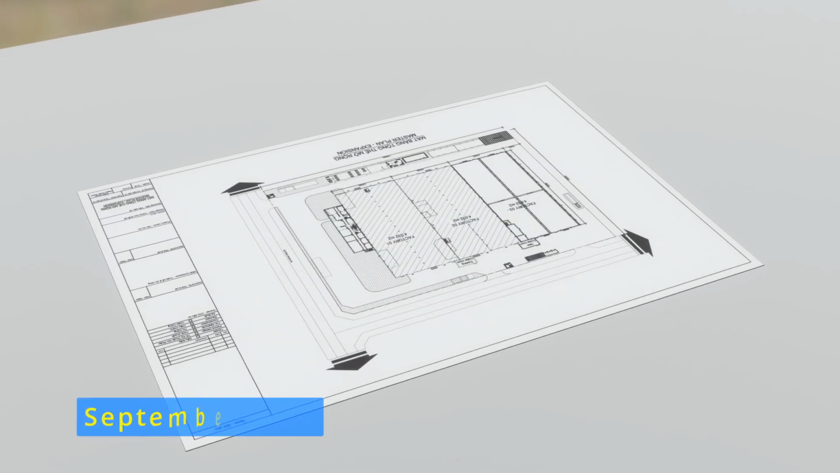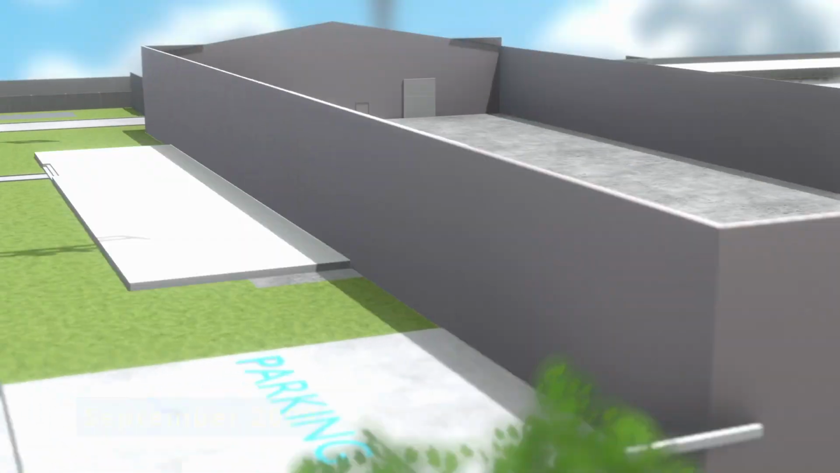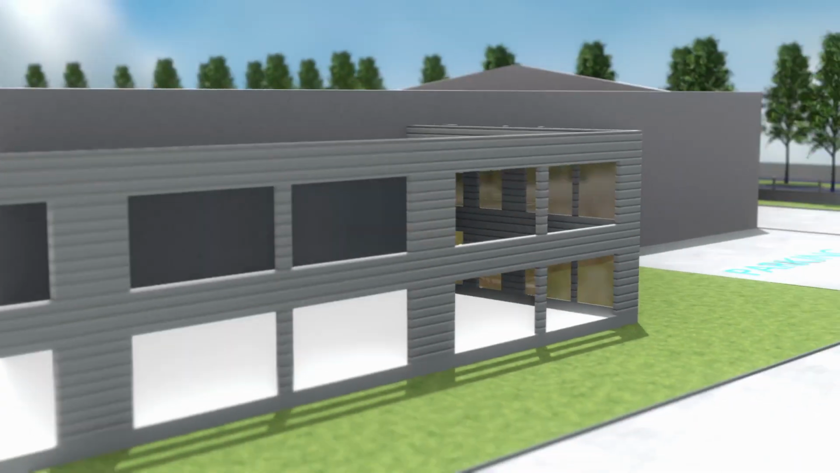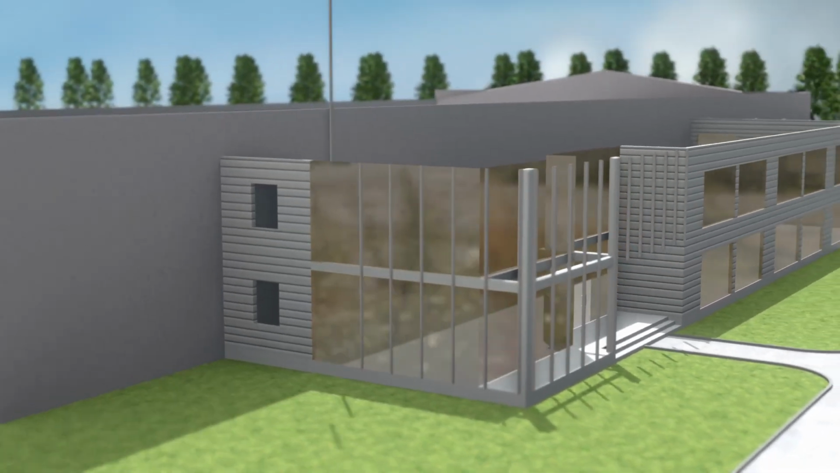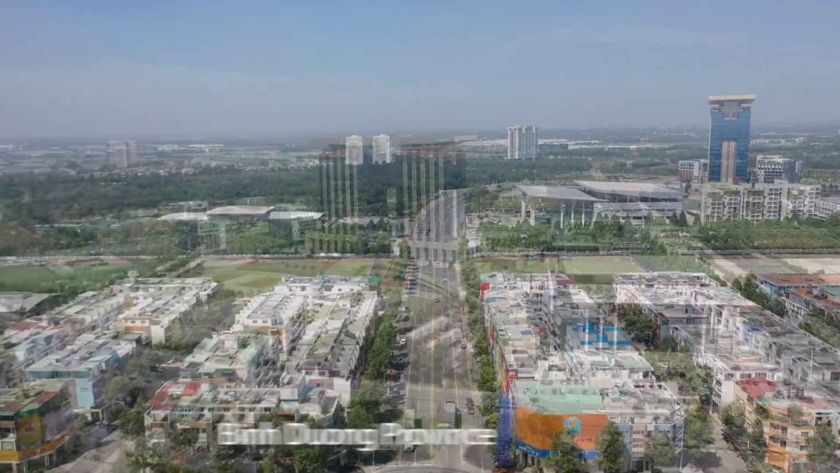In September 2009, we moved into a new, custom-built facility. This state-of-the-art facility spans 100,000 square feet. It is located in the province of Binh Duong, Vietnam, approximately 45 kilometers north of Ho Chi Minh City.